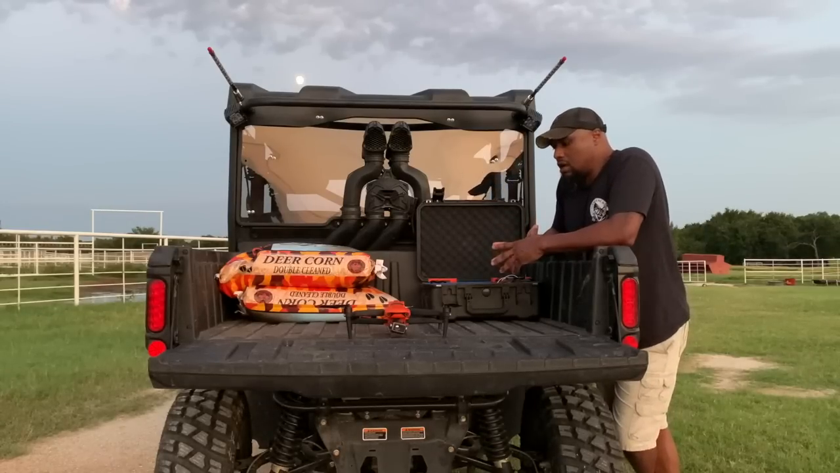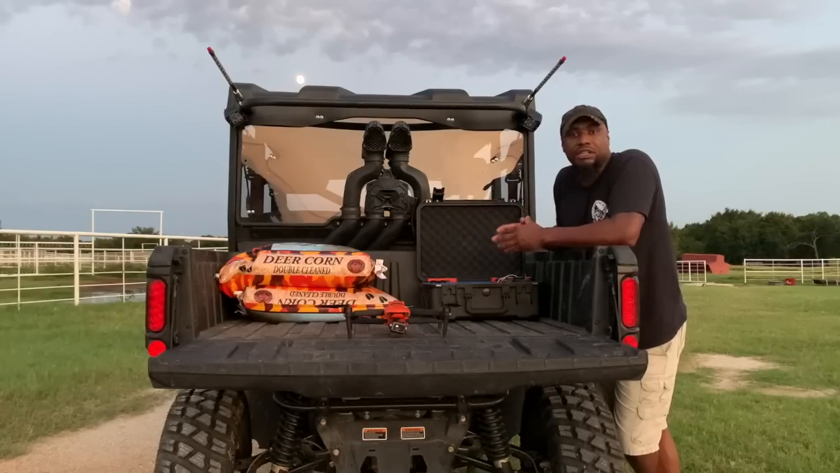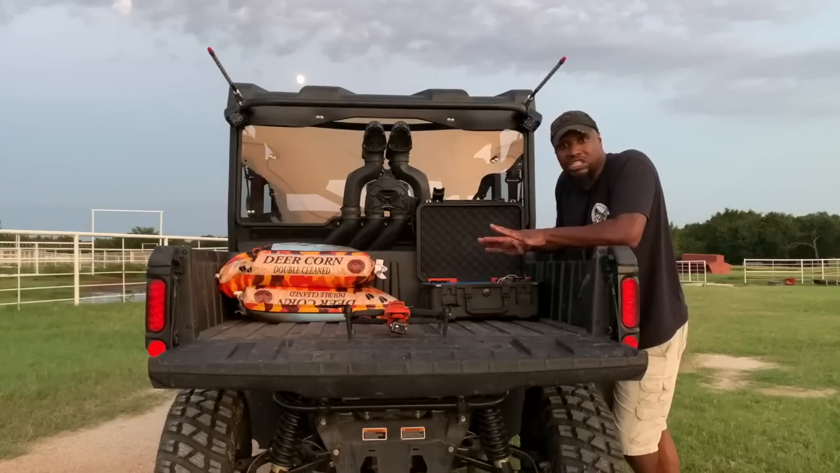Some do, some don't. But all the pigs that you see in this video were not hunted. Unfortunately, they were just in areas that I couldn't get to, and my jaws dropped when I figured out how many pigs were in areas that we couldn't get to. It's absolutely amazing. I can't wait till wintertime when all this vegetation dies down.